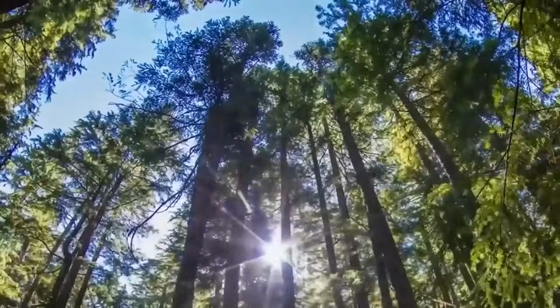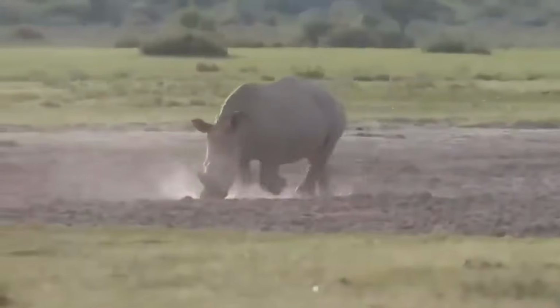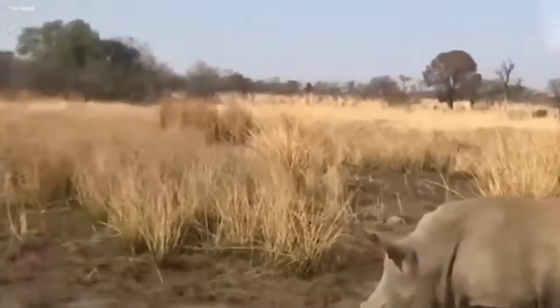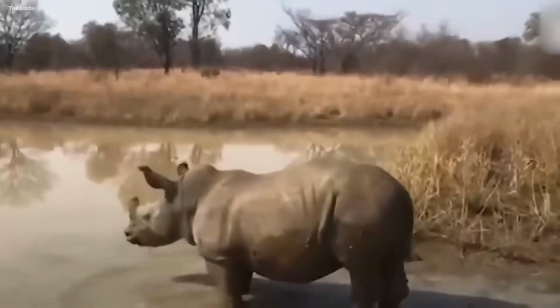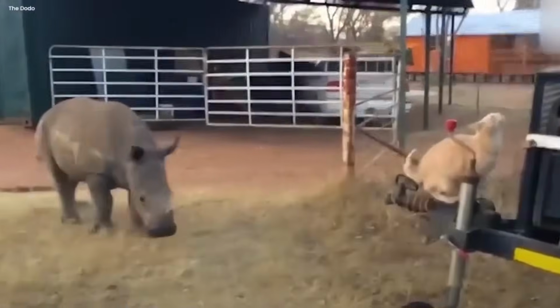Cat and baby rhino. Once, a camera disclosed in a lush forest a baby rhino who faced a sad twist of fate. His dear mother was tragically taken from him, leaving him all alone. But by a stroke of good luck, he found himself at an orphanage in the heart of the forest.